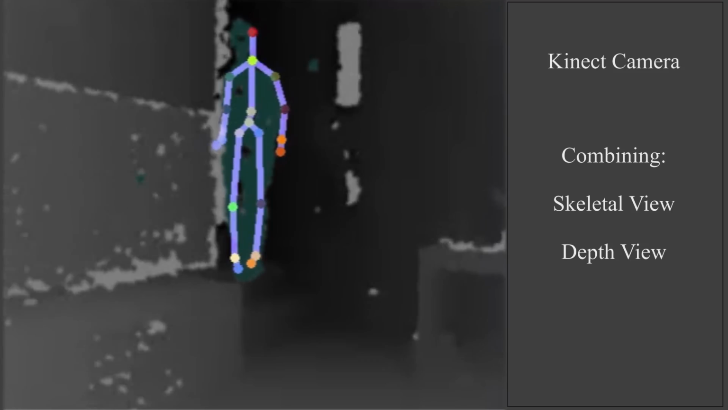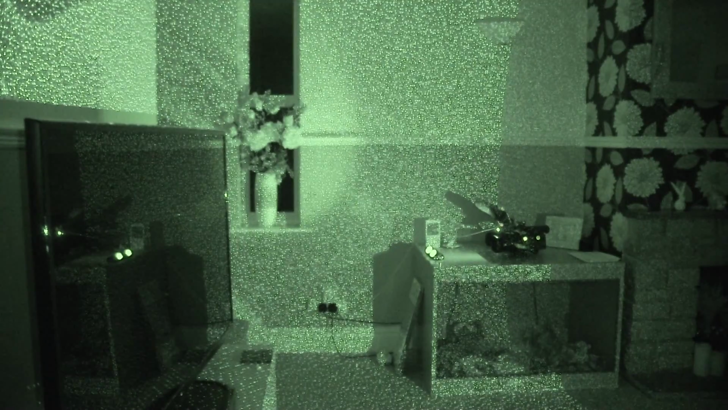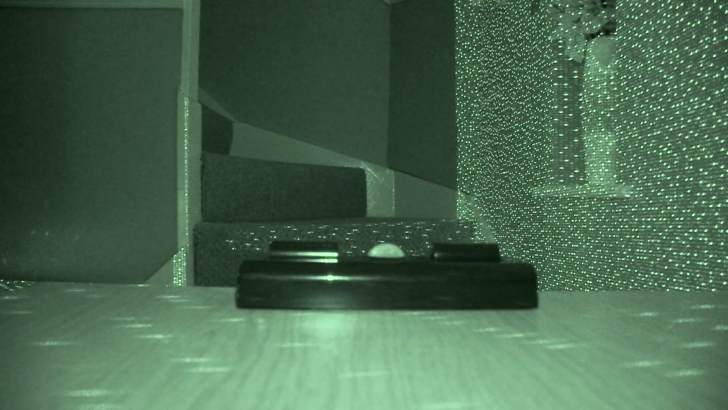So for me, all of this combined, the skeletal figure, the cold spots, the creaking, and the motion sensor going off, go together to tell me that somebody or something was stood in that spot trying to activate the sensor, and that sensor was definitely picking up on something paranormal.